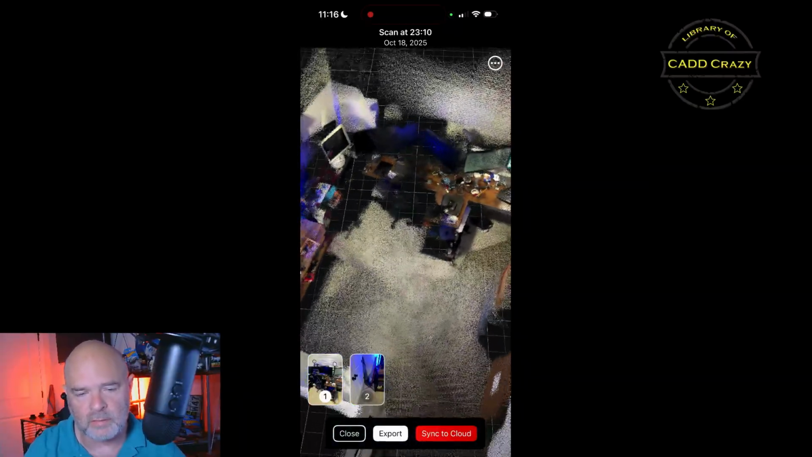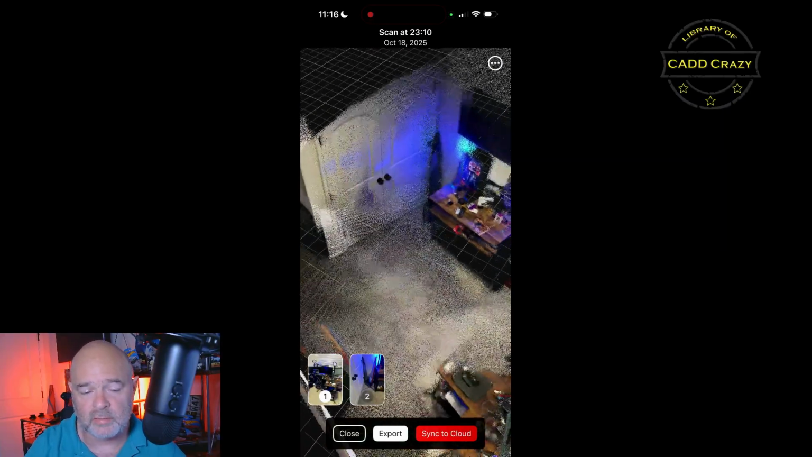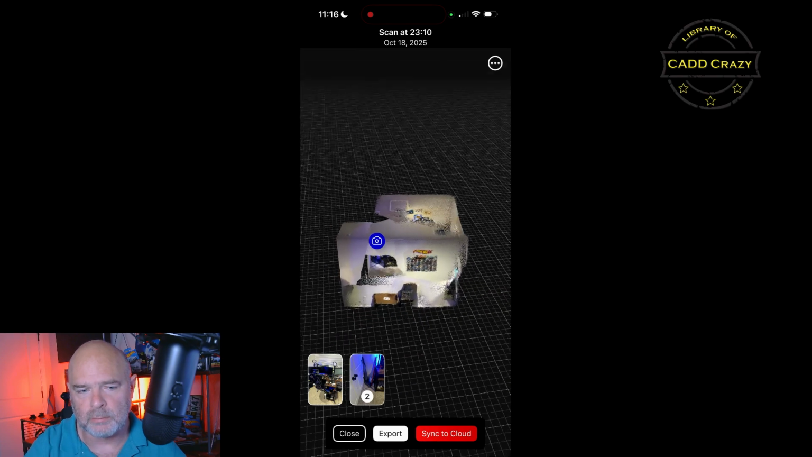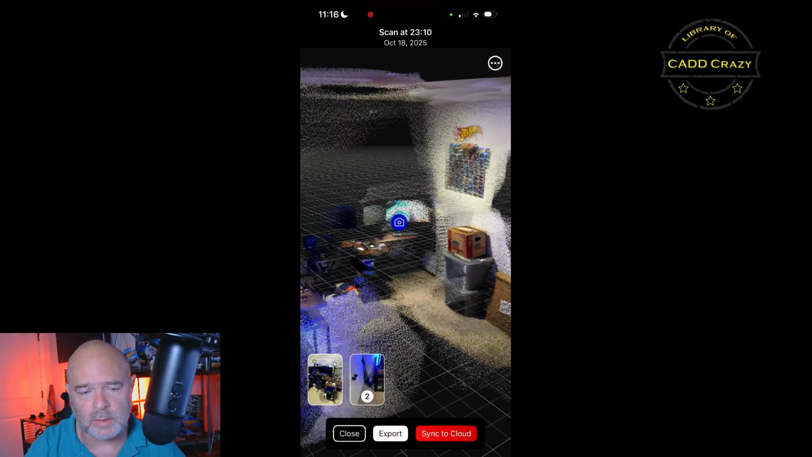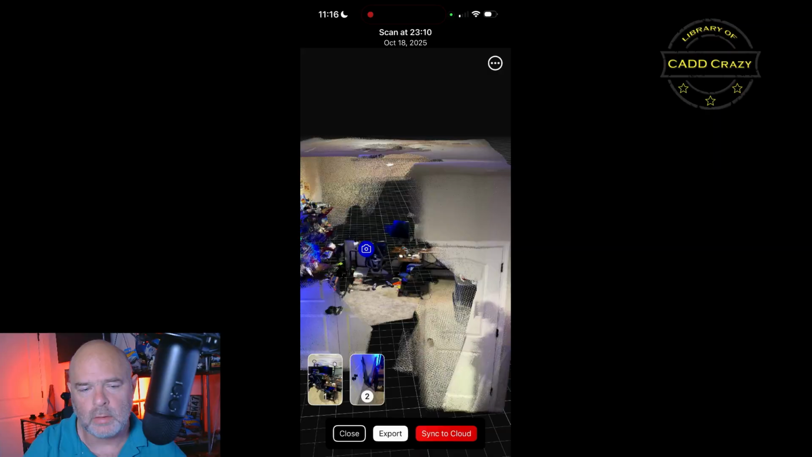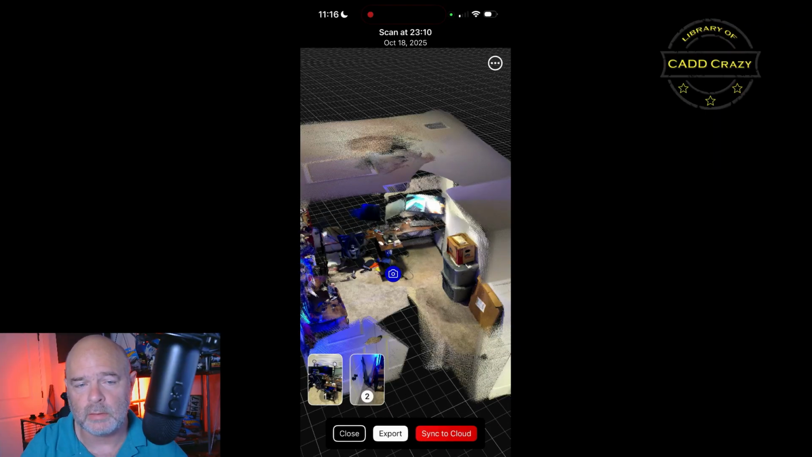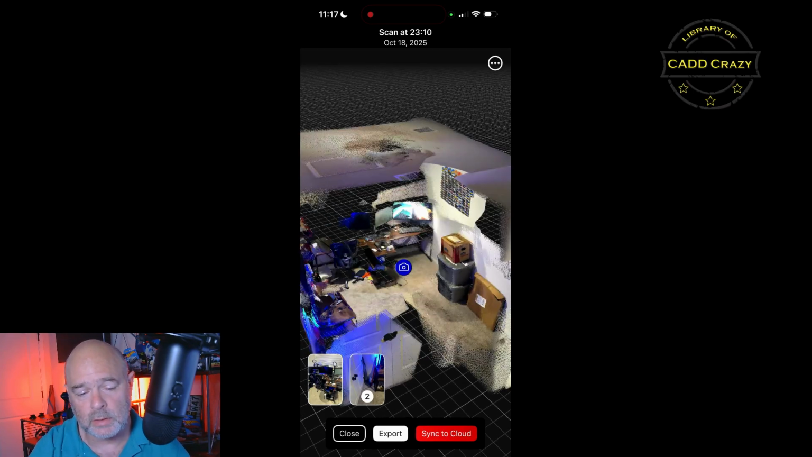Now we are looking at scan number 1, but it gives you the option to look at scan number 2 whenever you want by pressing the picture icon of scan number 2. Same thing, zoom in, look around, see what you still need to capture. Keep in mind what you've got in your first scan. Once you're happy with it, you get to choose whether you're going to close the app, export it, or sync it to the cloud.